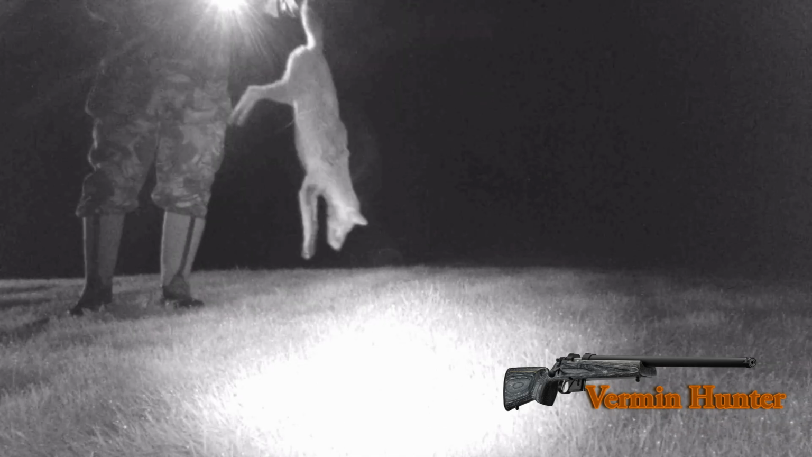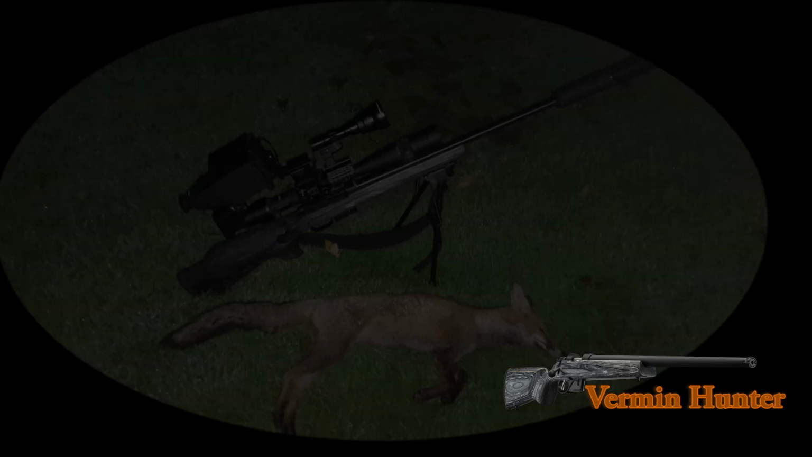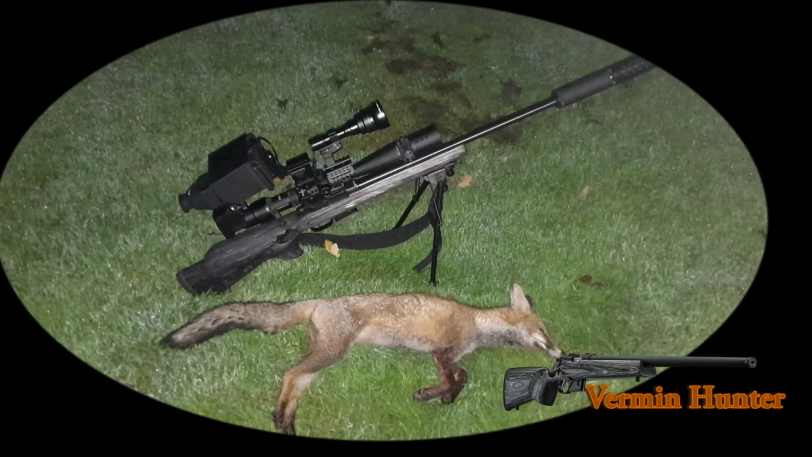As you see, the gaping wound behind the shoulder entered to the left of the shoulder and out behind the right shoulder, huge hole, and it still managed to run on.